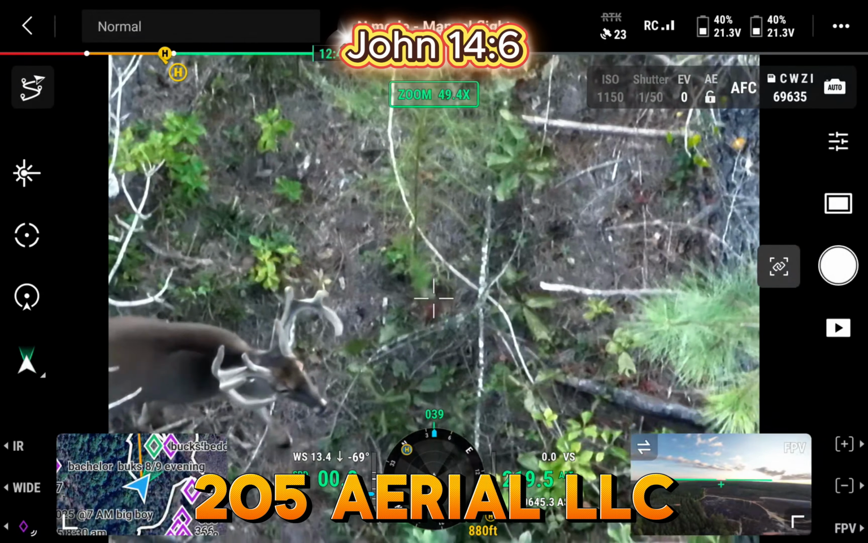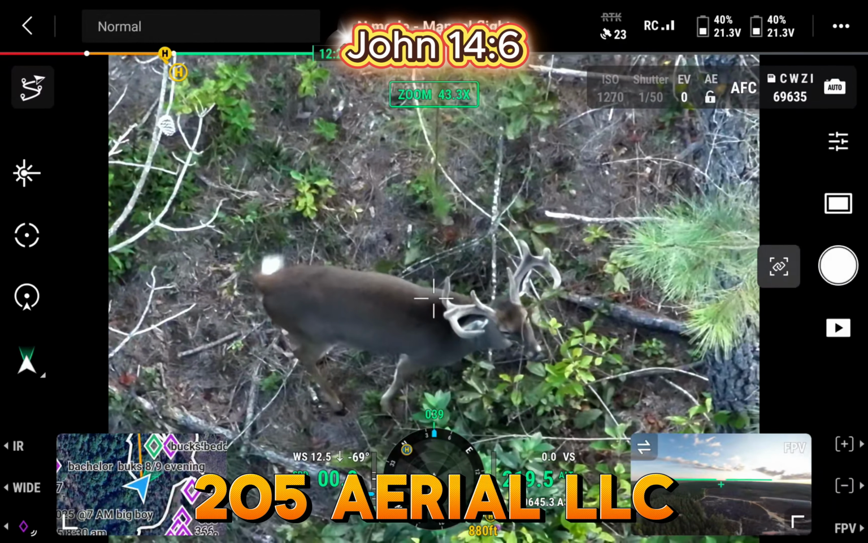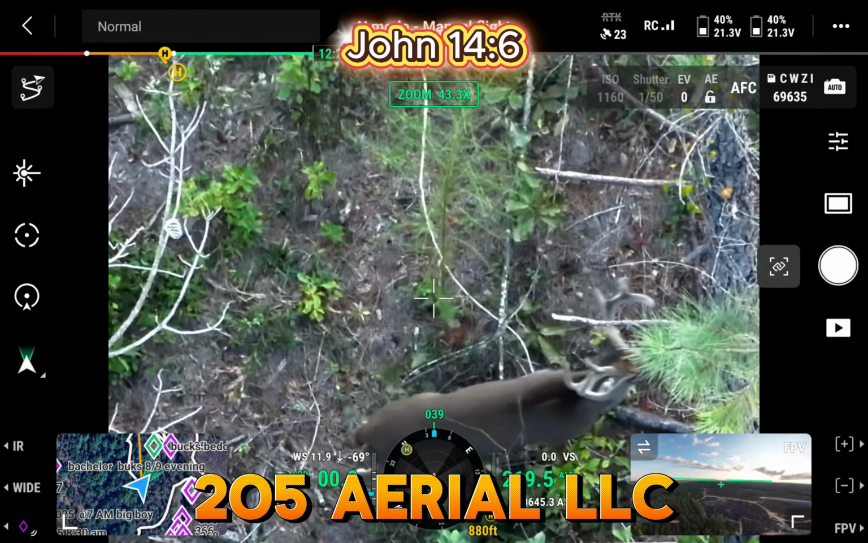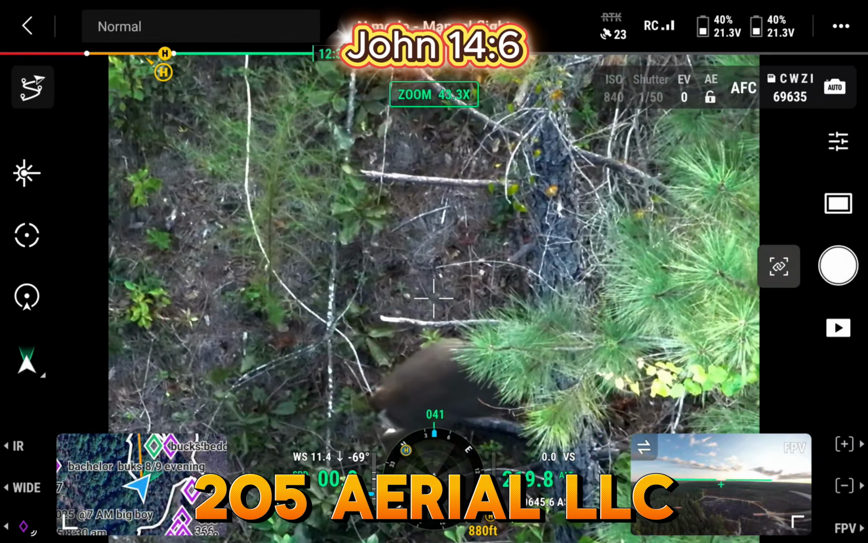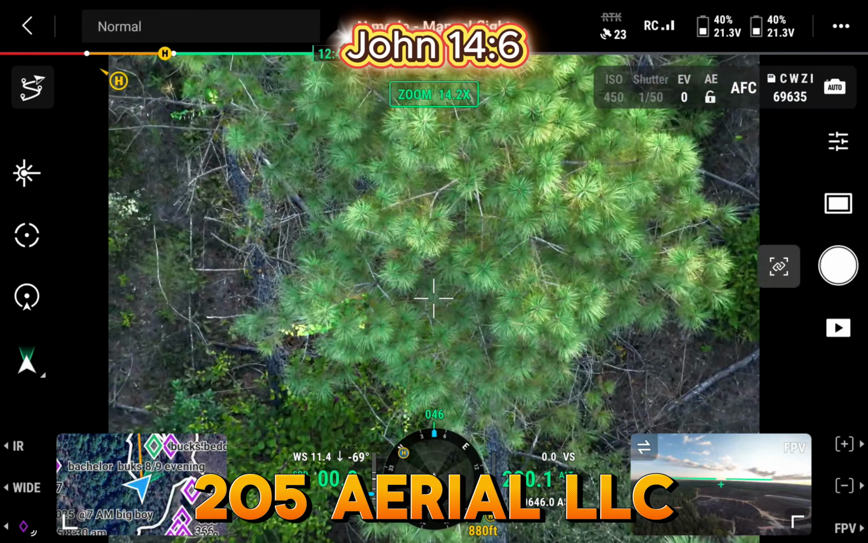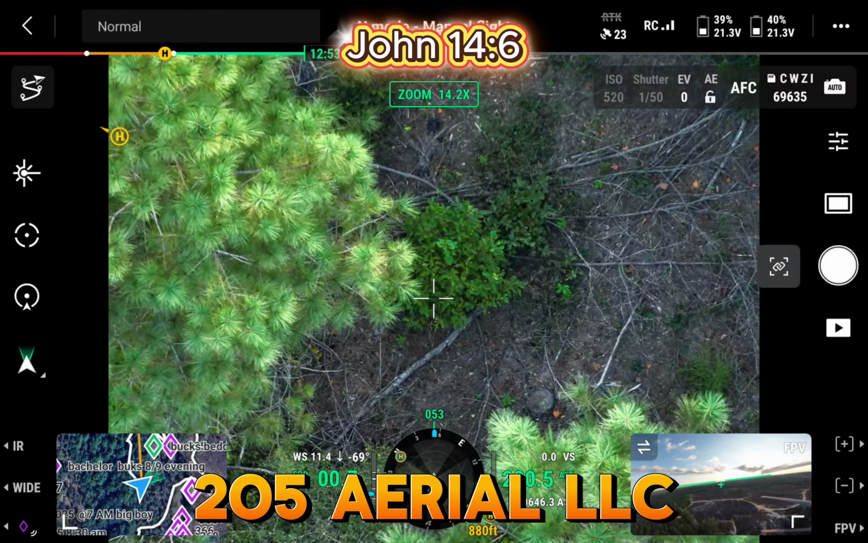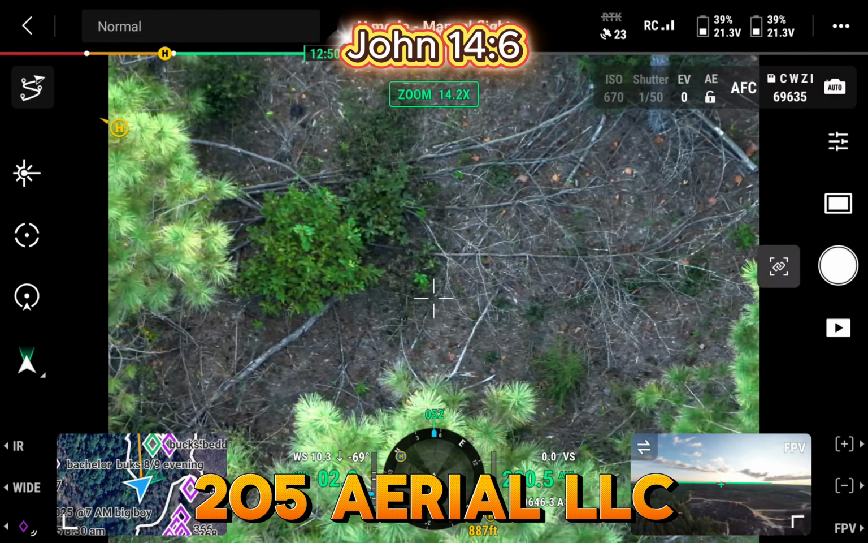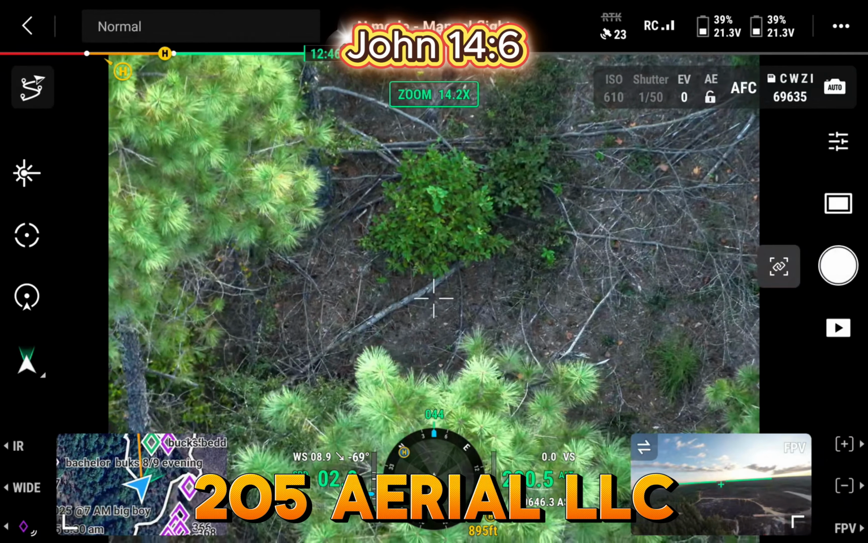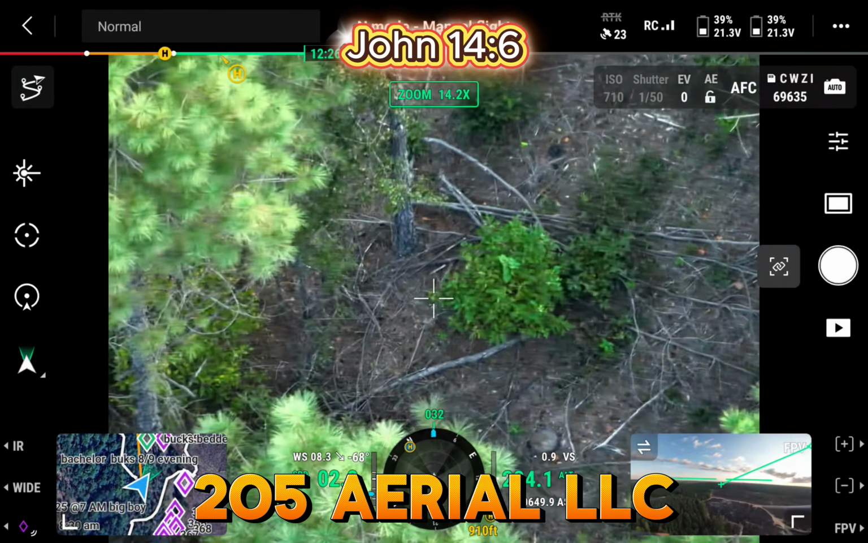They don't really seem to mind it at all, I've said it before. Every once in a while they do get kind of wary. I think when it gets kind of windy some mornings, or with high humidity, I don't know if the drone just makes more noise or carries more on certain days. But sometimes they'll look around for it and they usually just go back to feeding.